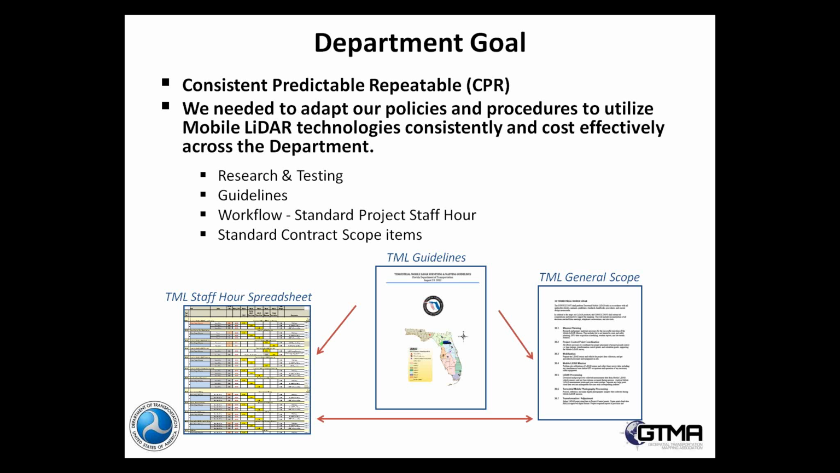And that's a key component. We've developed guidelines for mobile LiDAR mapping, and we chose guidelines specifically because the technology is changing so fast, and the fact that we're in some cases new to the technology, we didn't want to burden it with a full-blown procedure. Most of you probably know in your processes, procedures are addressed at certain periods of time.